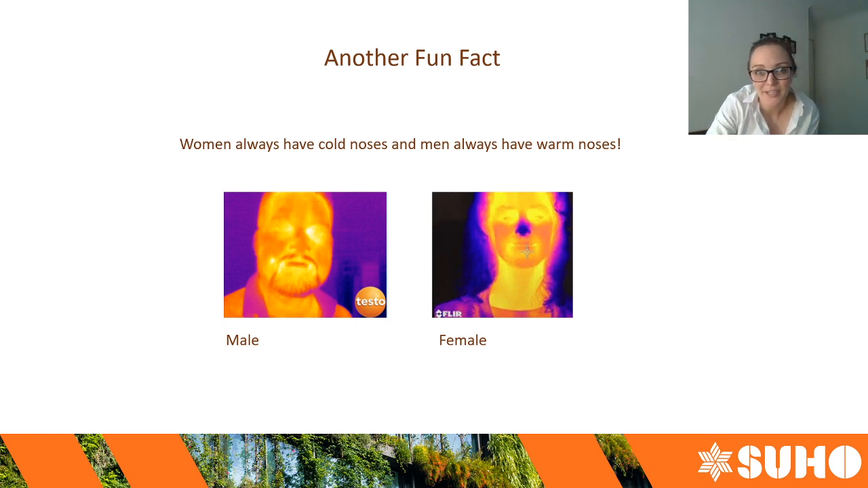One thing, we did a Sustainability Expo last year, and we were having a bit of fun with the thermal camera. People were walking past and we were taking photos of their faces. And one funny thing that we found, just for a little bit of a fun fact for a Wednesday, is that all of the men had warm noses and all of the women had cold noses. We had a bit of a giggle, and I thought I would put some funny pictures up just because I can.